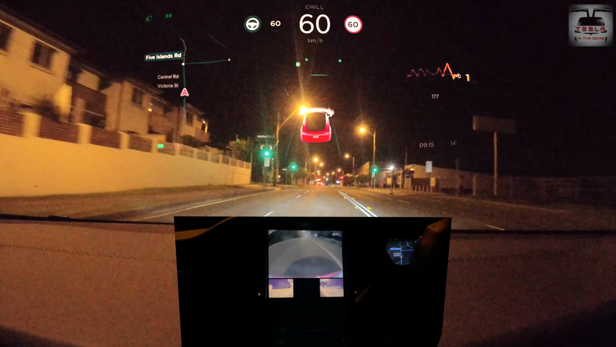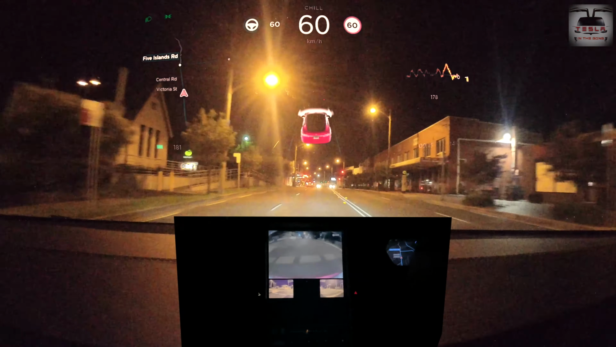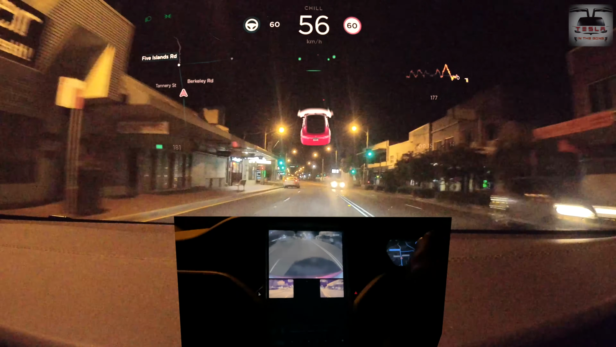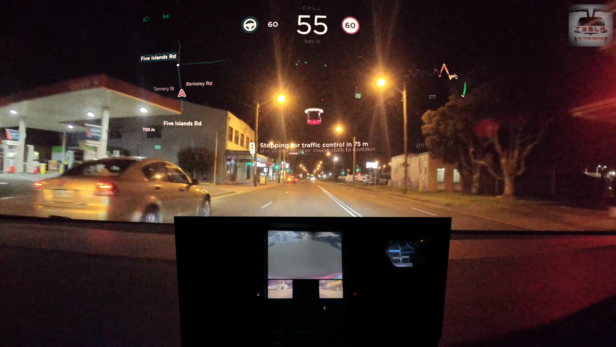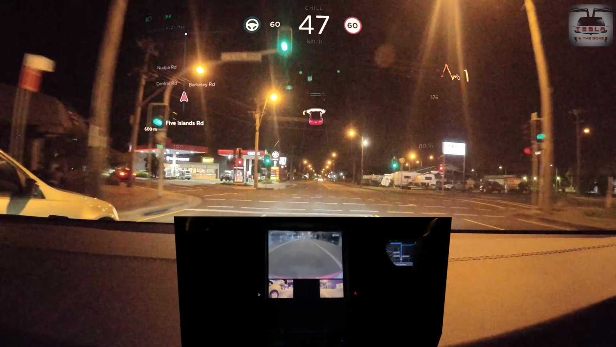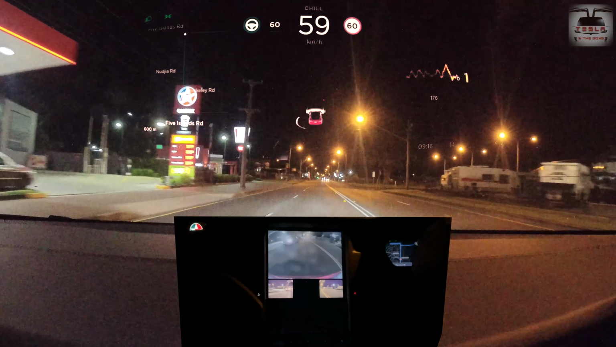This is particularly important here in Wollongong because we have an undulating terrain. We have some inclines, particularly here. You see there was an incline and now we're coming to a slightly straighter road. Again, I'm double tapping.